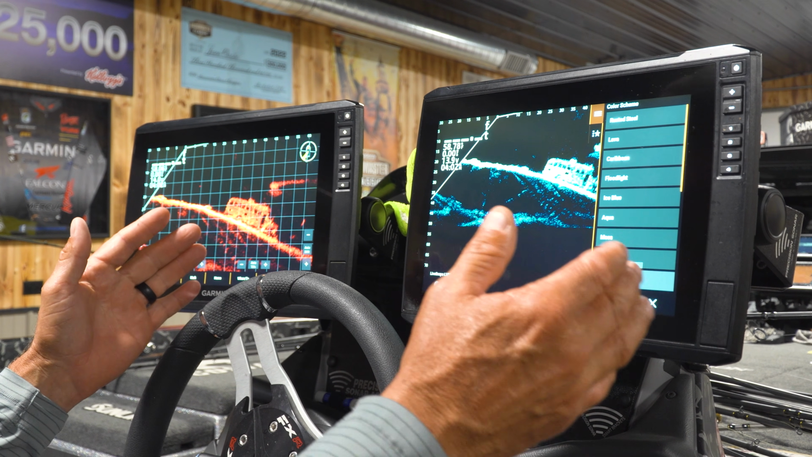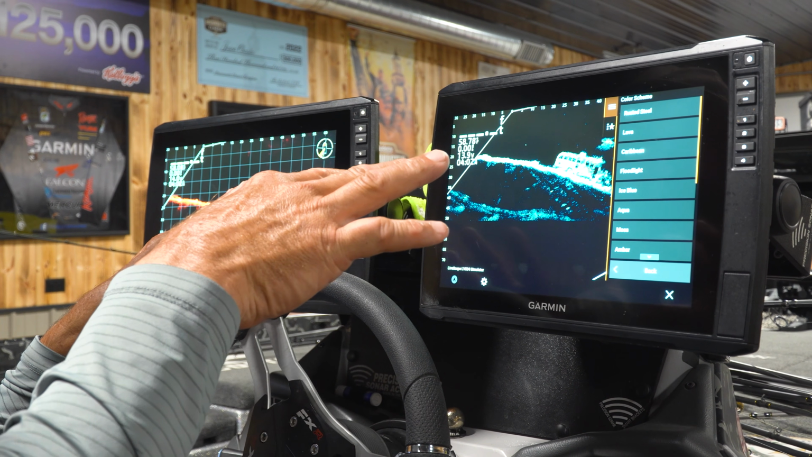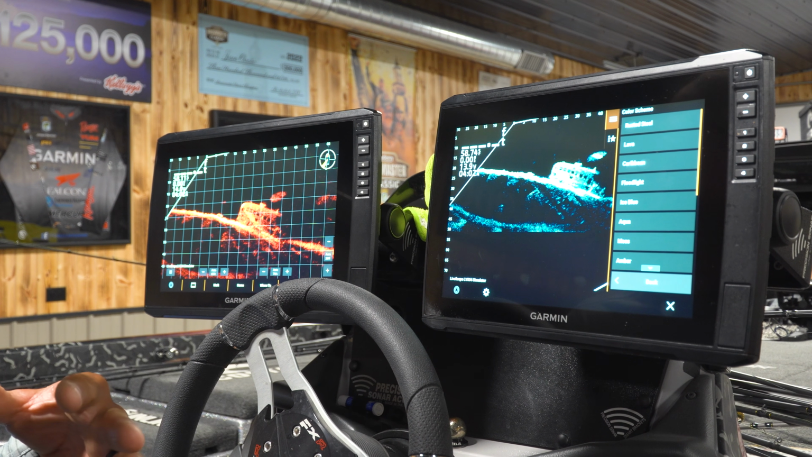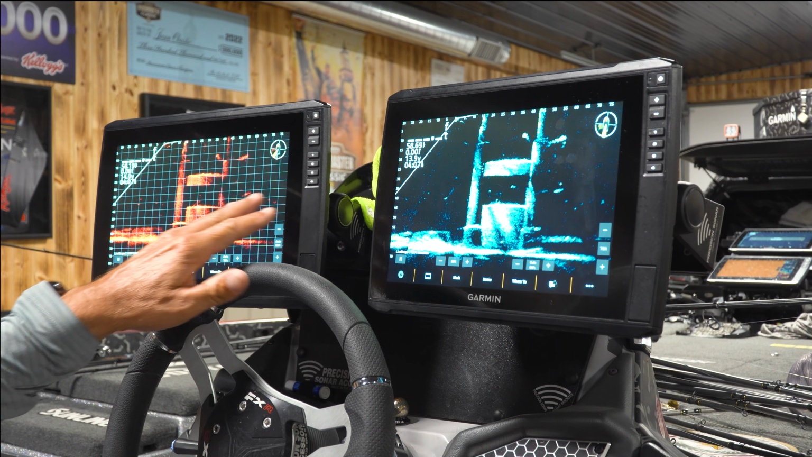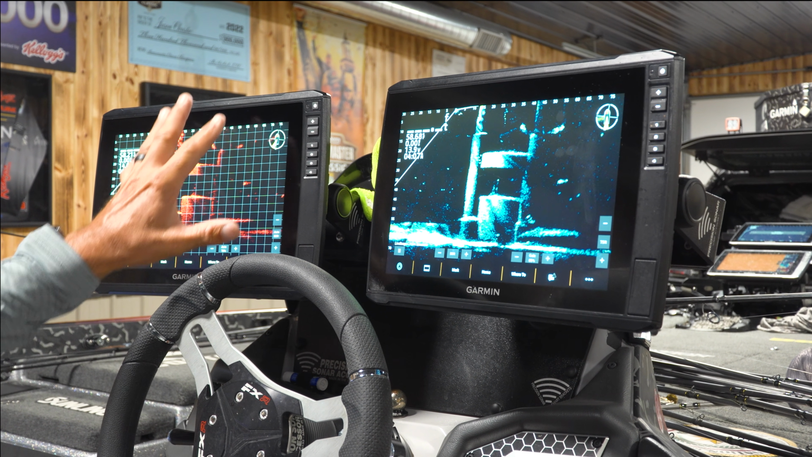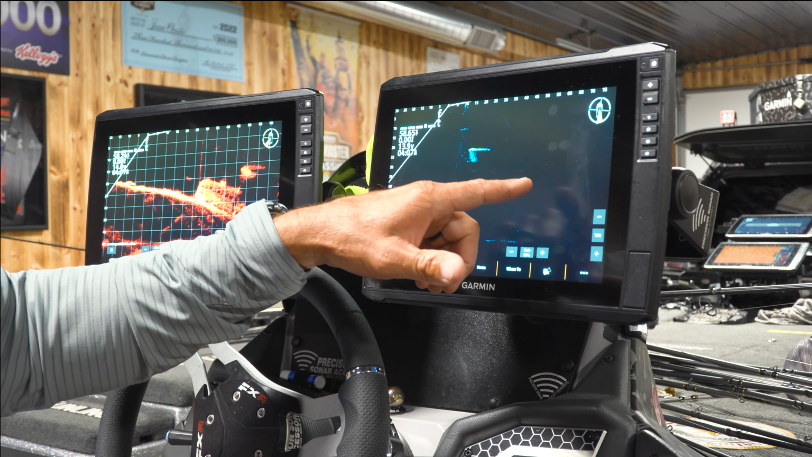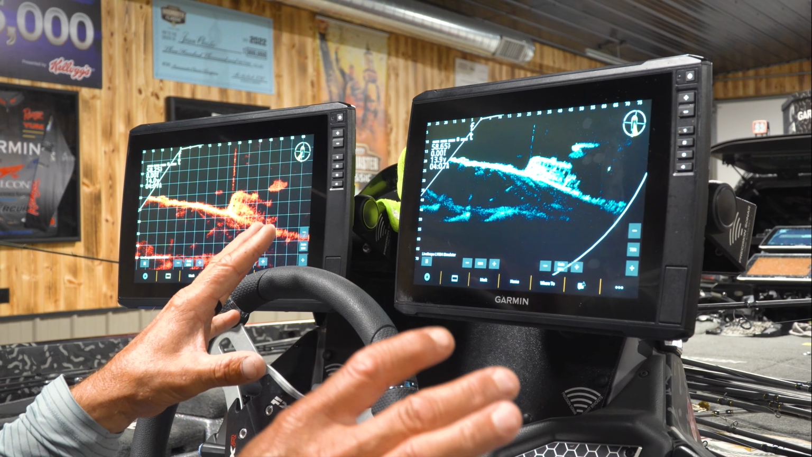So one thing I do want to show you is I think we have 16 color palettes. Color palettes are like sunglasses. Everybody's different. What works best for me may not work for you and vice versa, but we're in floodlight here, and you can already see the difference in our picture. You see how overwhelming that screen is with the grid. You can still see the fish good, but ours over here with the settings, they just pop out a little bit.